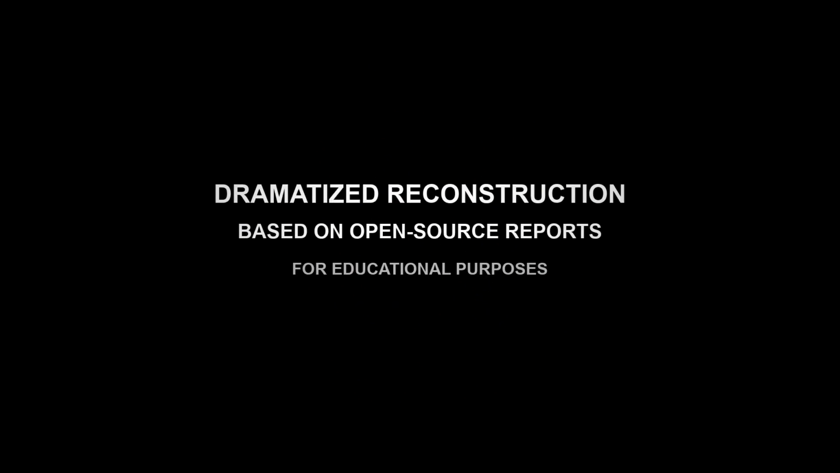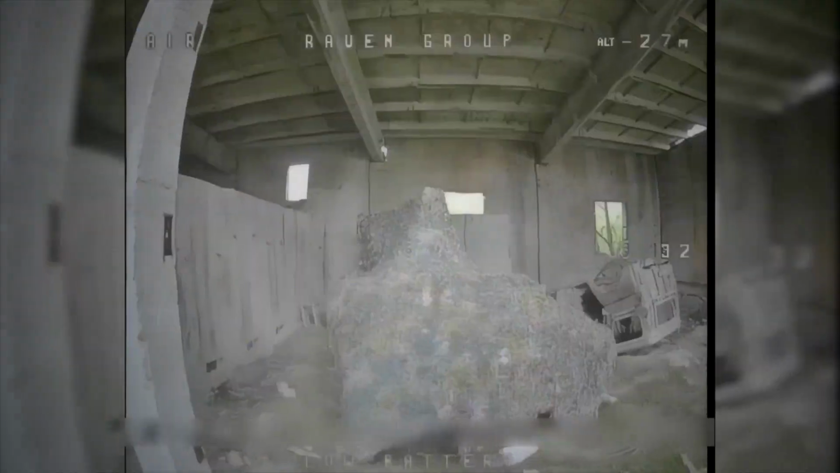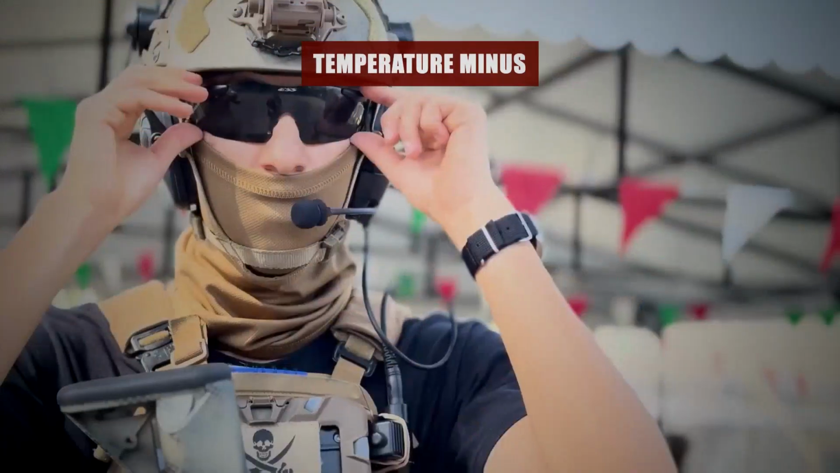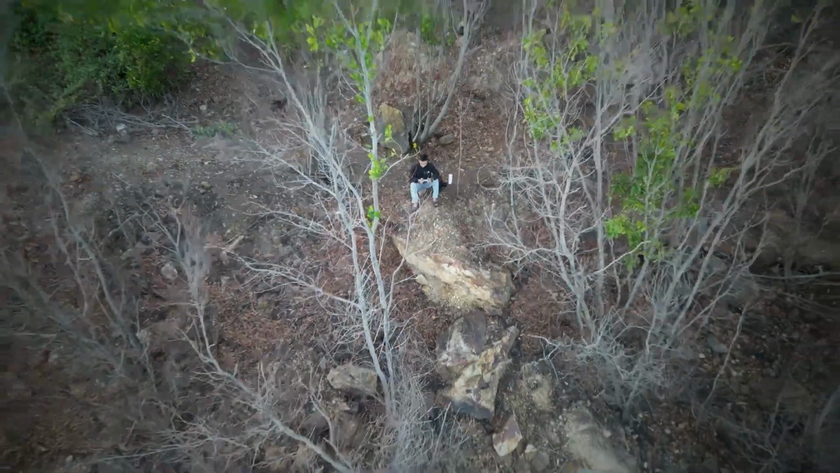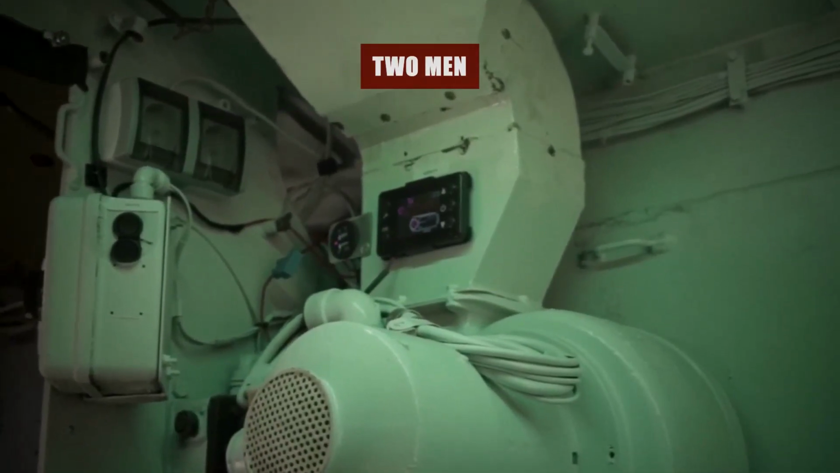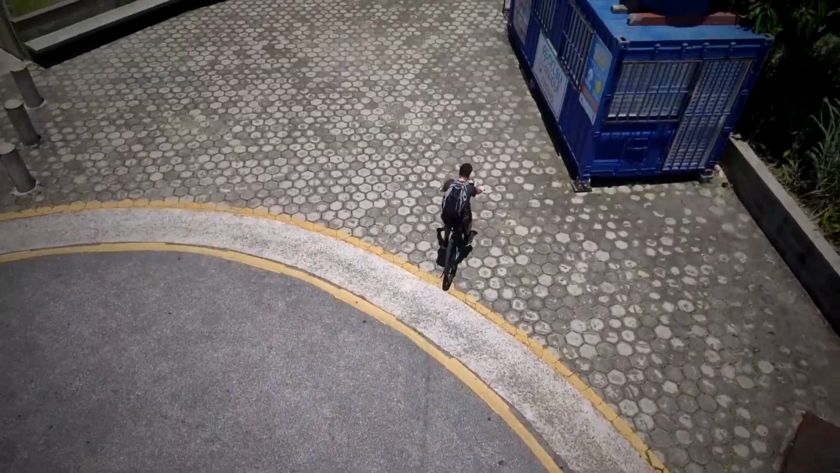November 14th, 2023. 6:47 a.m. local time. Temperature -11 Celsius. Vovchansk sector, northeastern Ukraine. Two men sat inside a modified Mitsubishi Delica, engine off, parked inside a collapsed roof grain store 3 kilometers behind the forward line of contact.